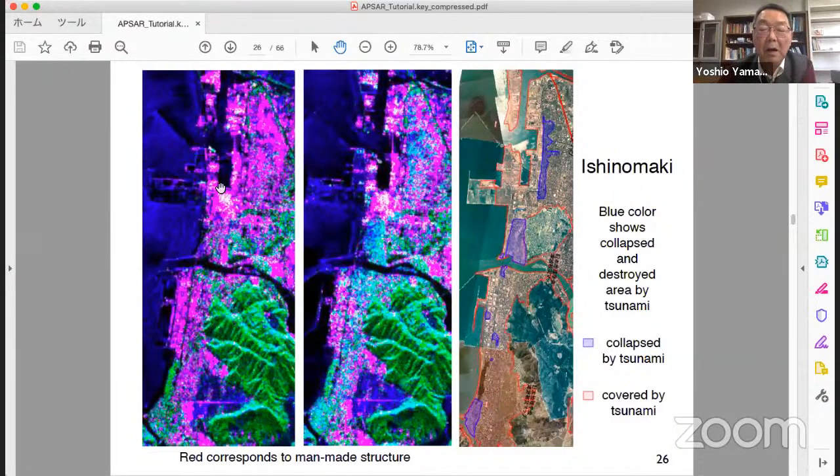Pink colored area is man-made object, residential area and buildings. But here, here, and here, you can see blue color, light blue color. This means surface scattering.